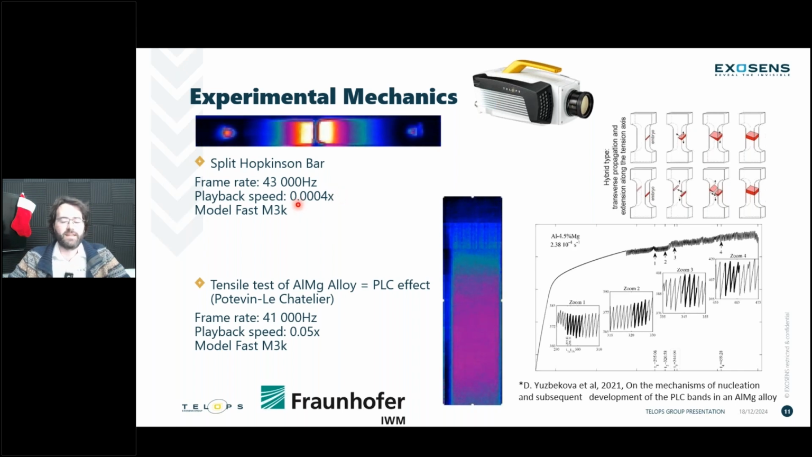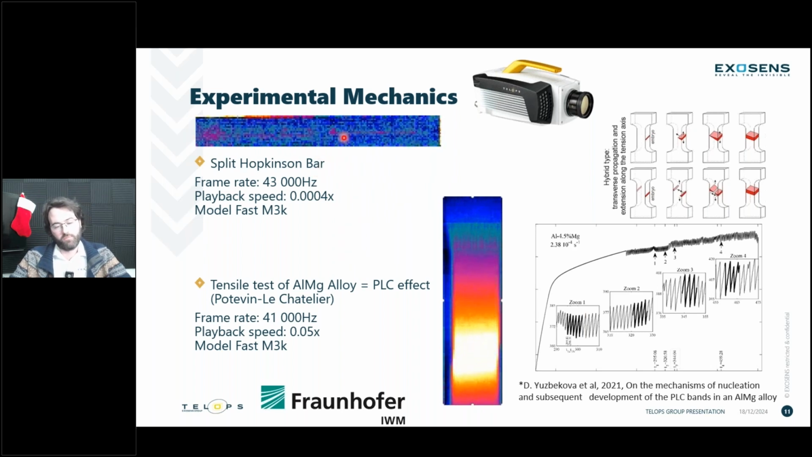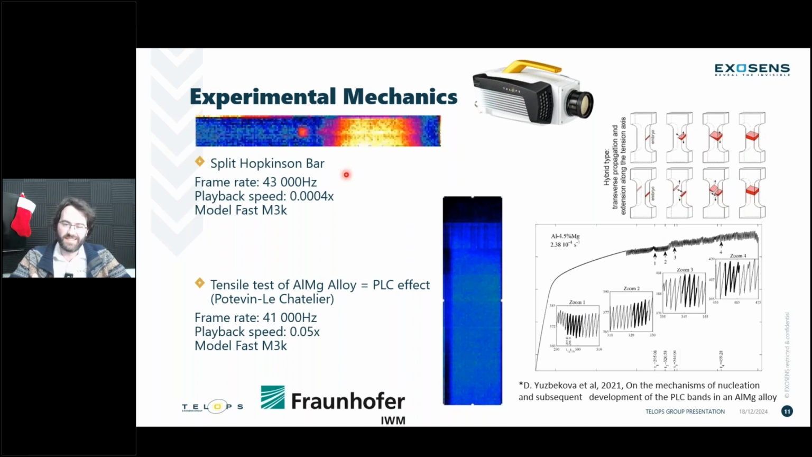We can see that the playback speed here is extremely slow. This is a process that's almost instantaneous. So we really push the limit of our cameras as much as possible. Our cameras can go up to 100,000 hertz, but to have a certain amount of pixels in the region of interest and a good view of the scene, we're windowing not to the lower limit, to see the scene a bit better.